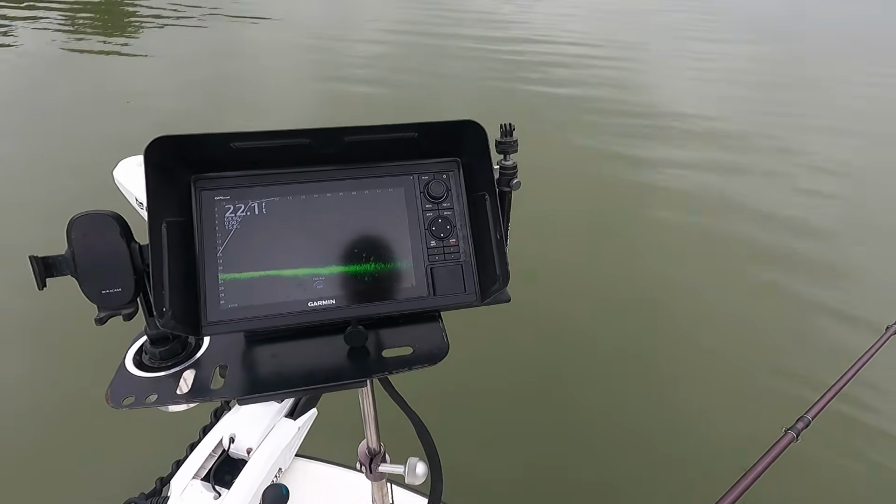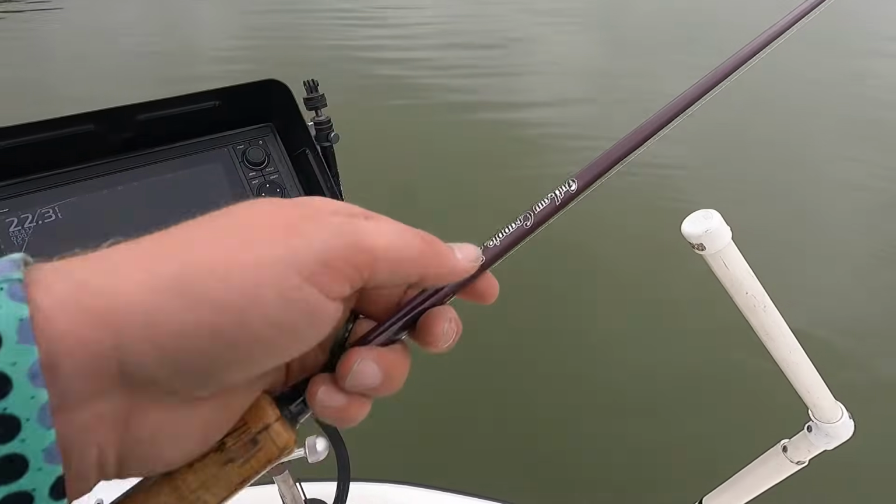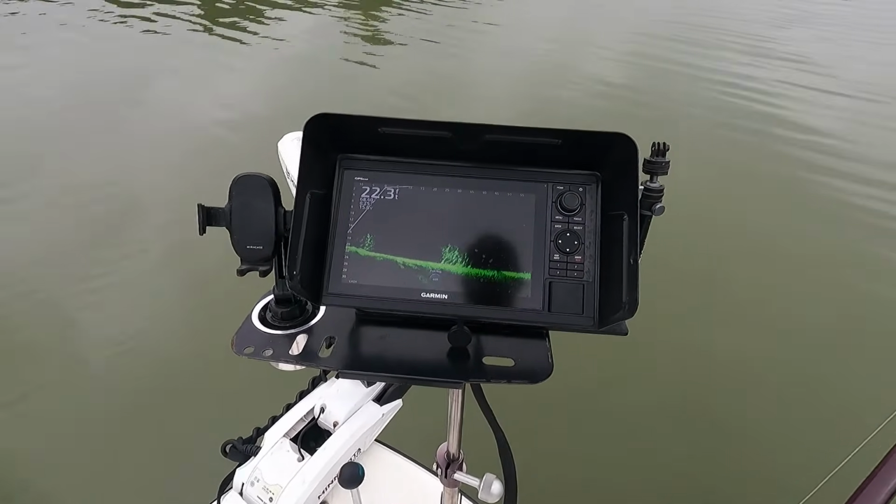All right, let's see how close I was. Ooh, super close. I said 25 feet, look at that, guys. Bazinga. Doesn't look like there's anything on it. But let's scoot back there and see.